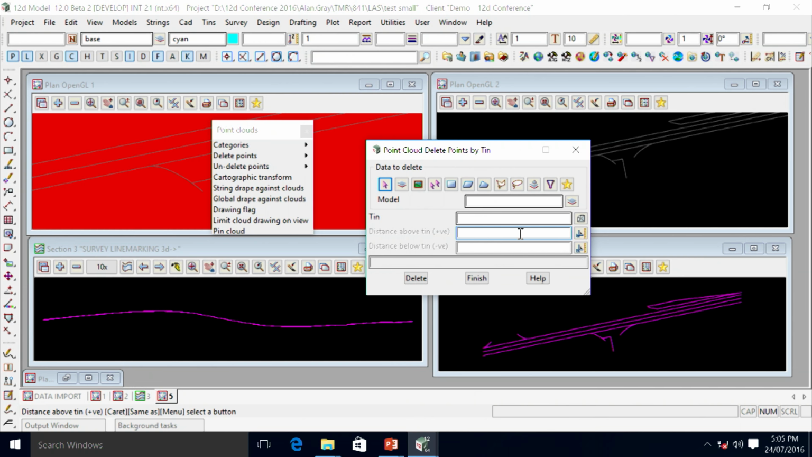So let's just go 0.5 and minus 0.5. Well, actually 0.5, actually I don't think it's negative. And if we run that, that will go and actually tag every point outside of that range as being deleted. So instead of picking up trees and birds flying and overhead wires, all that sort of stuff, it's a relatively quick way of cleaning up data.